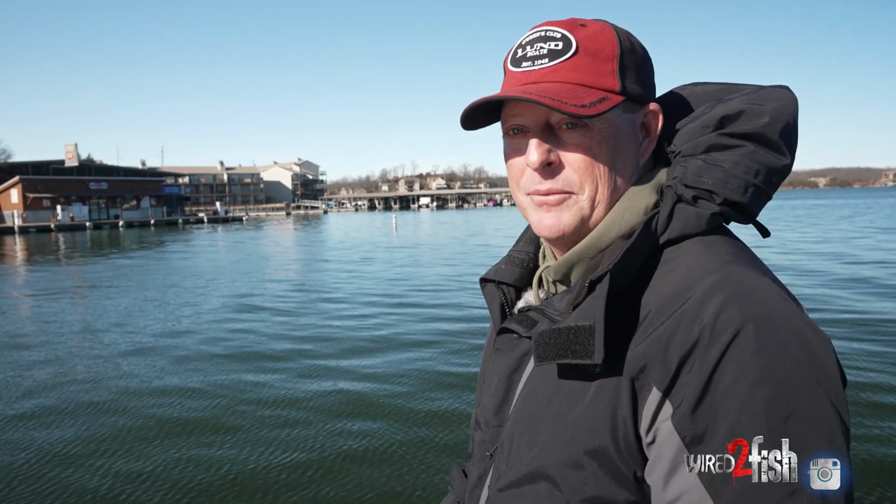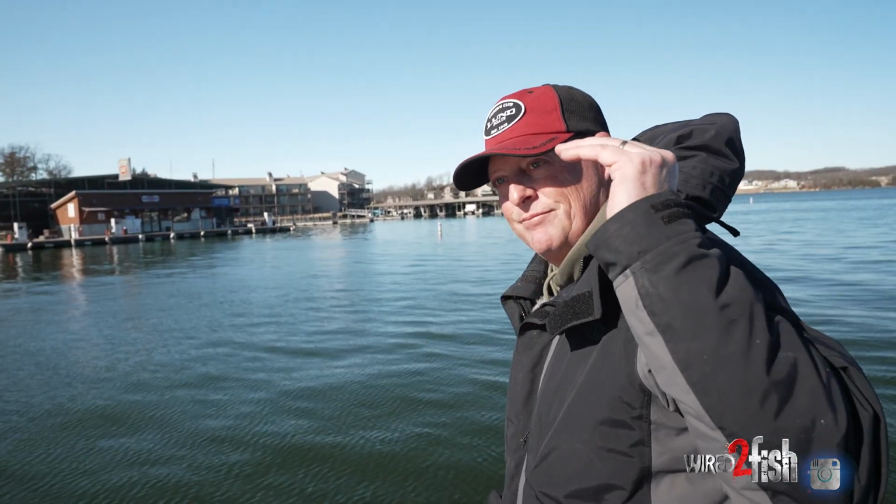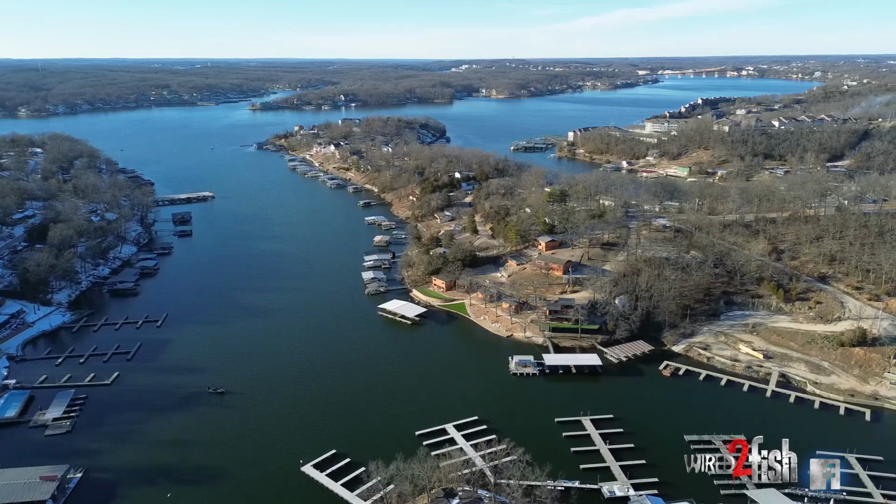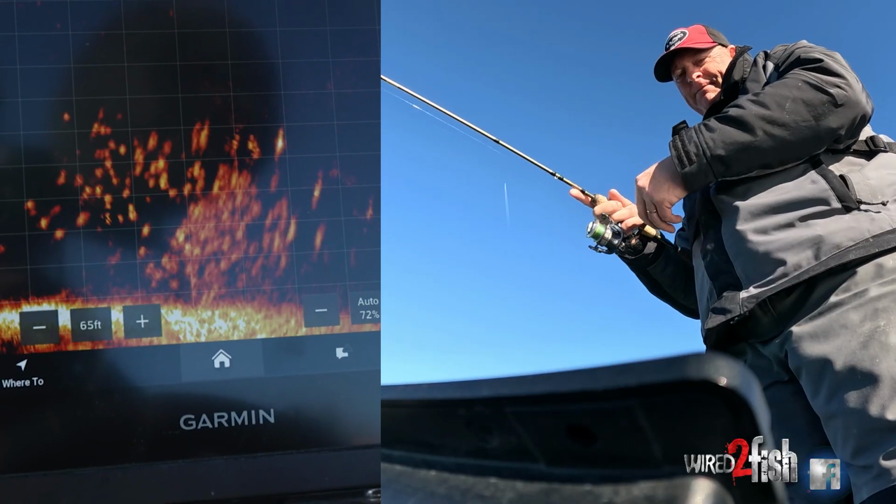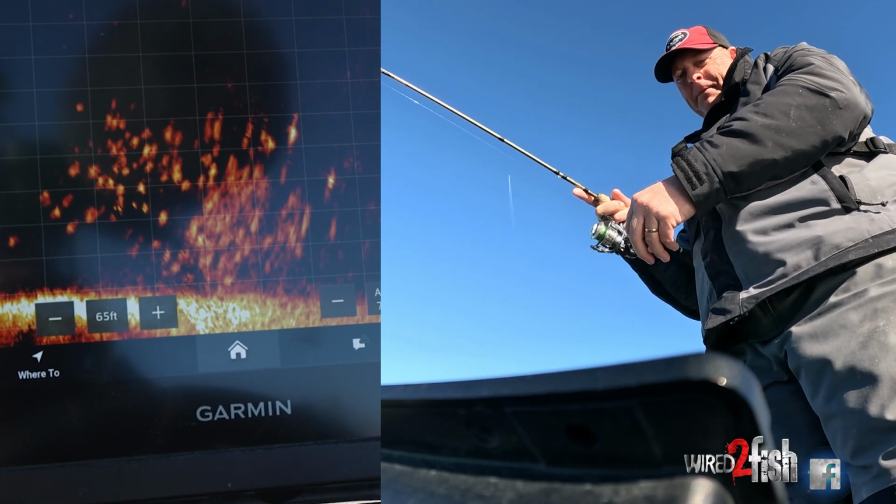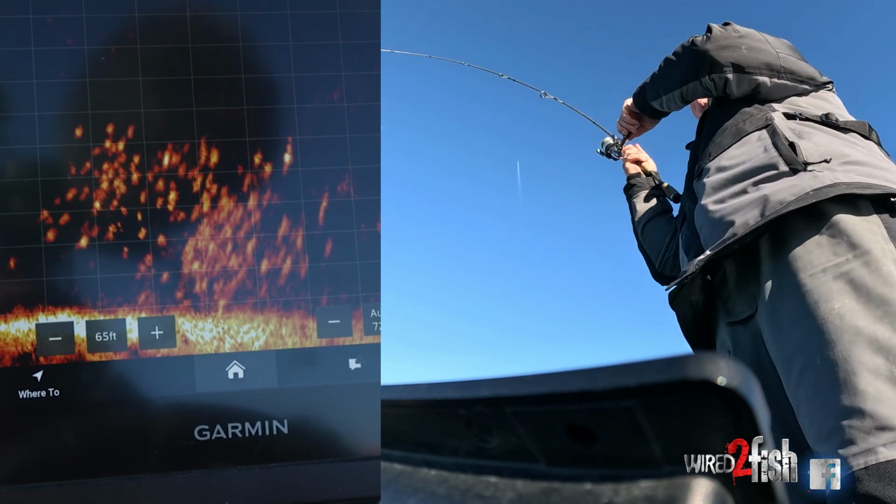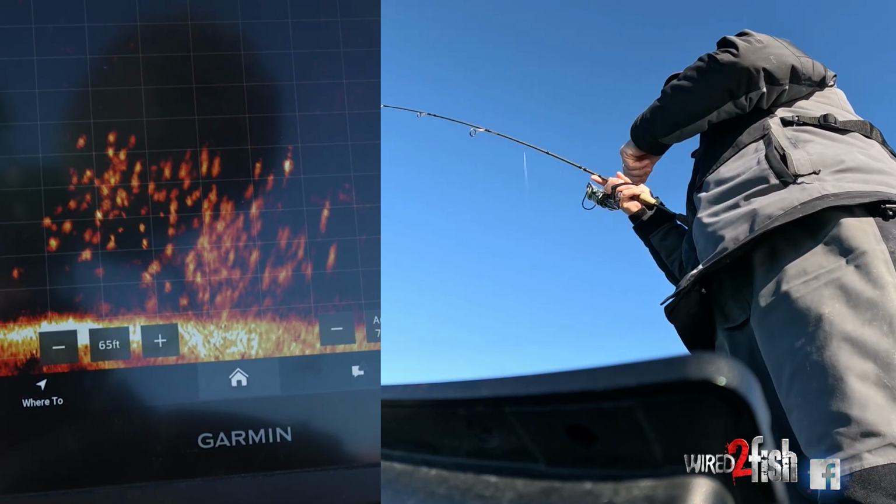Almost never am I going down 30 or 40 feet to catch crappie. It's always gonna be like 5 to 20. There's a crappie.